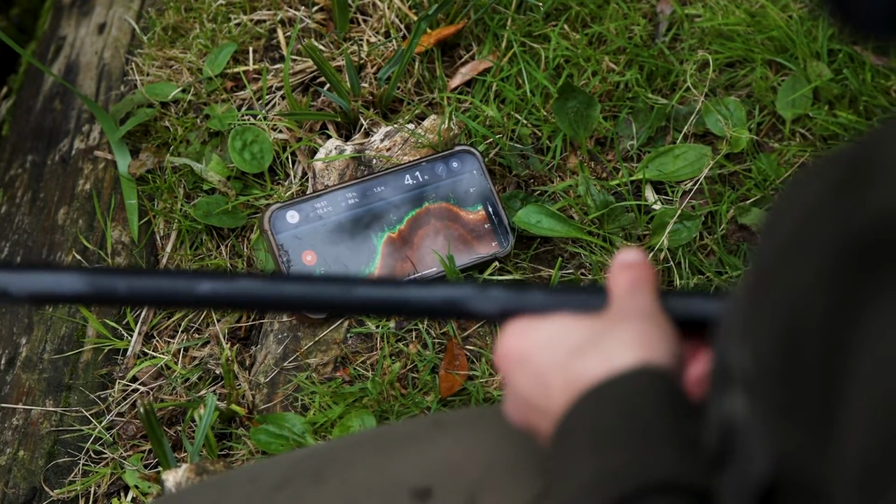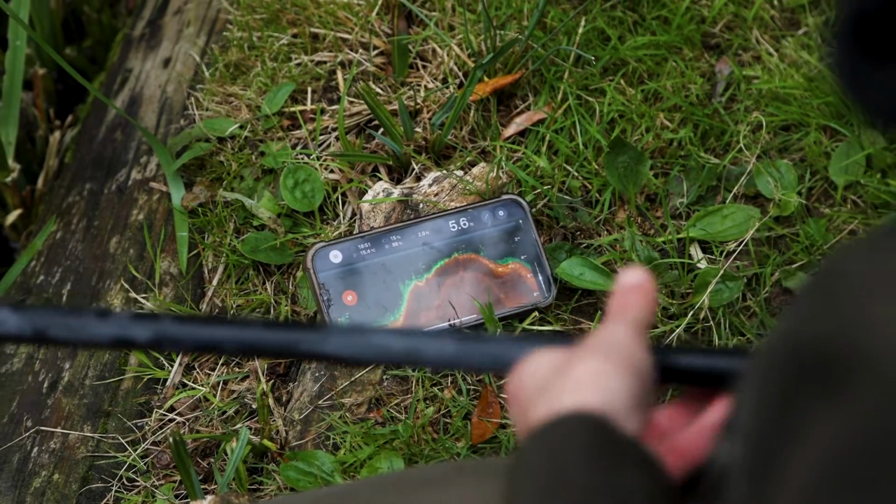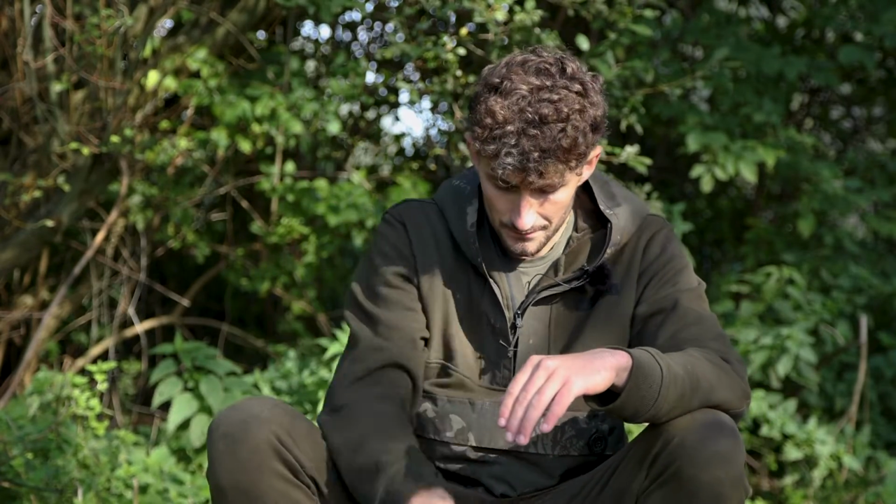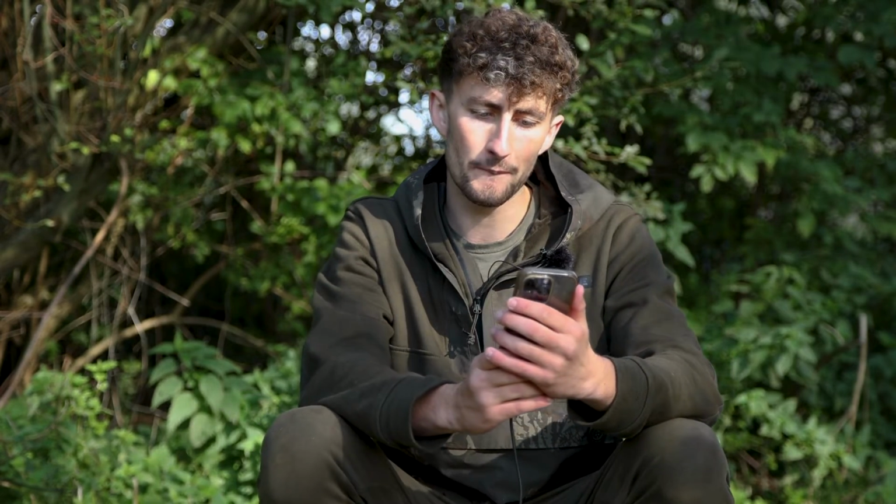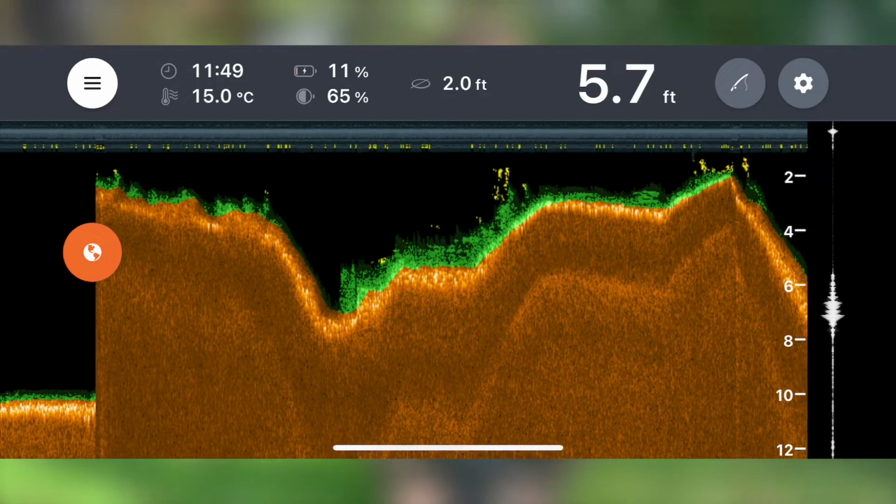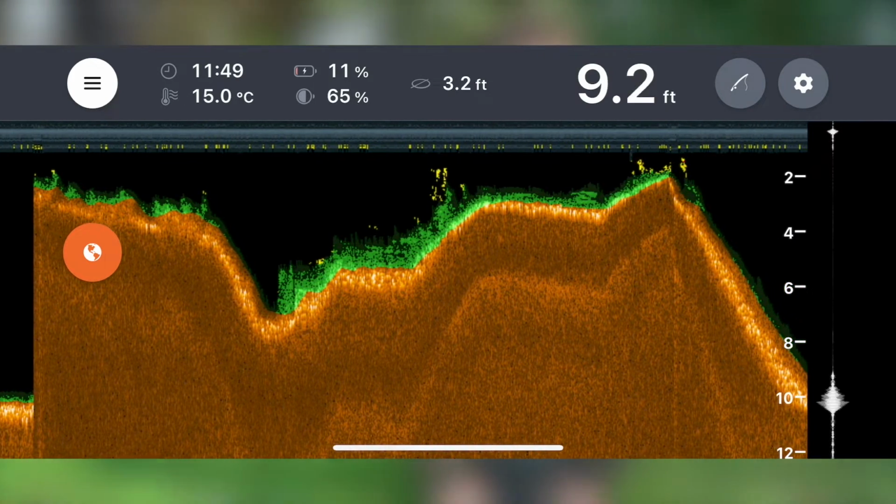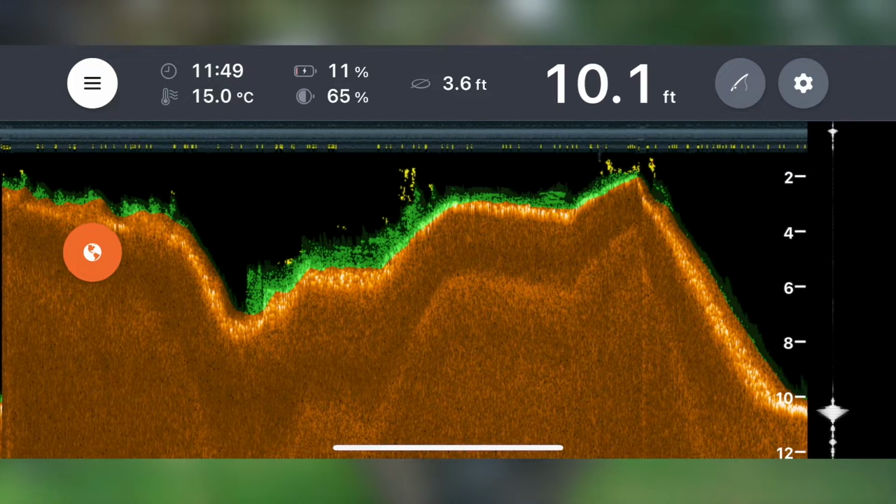drop off into about 5-6 foot of water, and then we quickly came onto a really shallow bar. Now, the Deeper can't actually read anything below 1.5 foot, so we lost the scanner for a little bit there, and then you can see I've got this reading on my phone now. You can see as we dropped off, it was a really steep shelf from 1 foot of water straight down to nearly 10 foot, and immediately for me that bar is too steep for me to actually put a rig